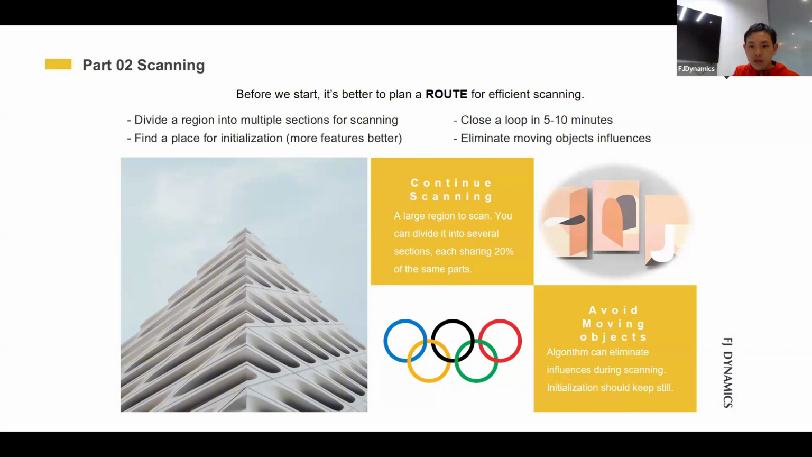So second, find a good place for initialization. As we mentioned in the live demo, the laser head should face a region which has more angles and shapes. Like I showed on the left, this white building with holes is a good initialization point for the laser head to capture. And just never face a road with moving cars. Moving cars are not good for initialization. That will cause some ghost shadows.